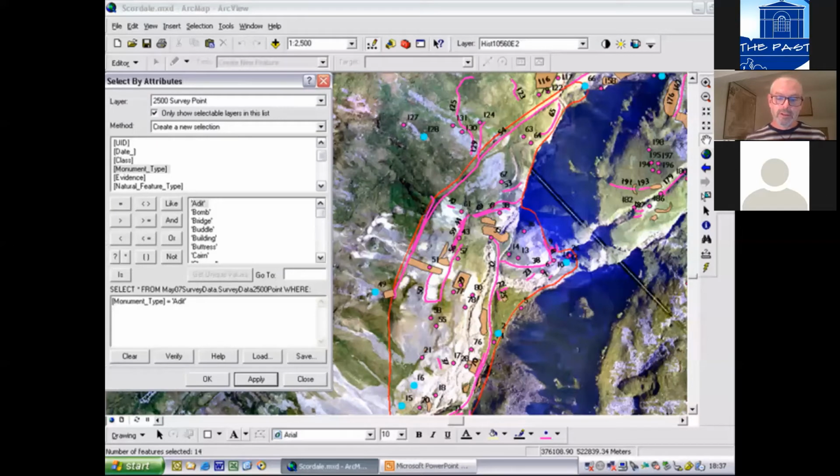But this dynamic map theoretically allows the MOD to know where things are, so that the squaddies on manoeuvres there don't unwittingly do any damage to archaeological features. In terms of managing the erosion problems, well, that was a rather different issue.